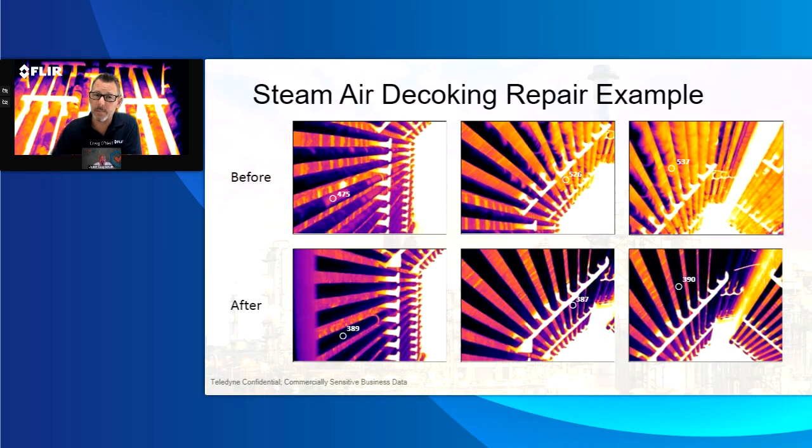What they did is they did a steam air decoking process and went back out with the camera and took the exact same imagery. Now the numbers are 389, 387 to 390, and you can see the clean imagery. All of these images have the exact same level and span, the minimum temperature and the maximum temperature exactly the same, and I tried to put the temperature spots as close as I could on each different image. I think this shows the effectiveness of being able to know where to go clean, when to go clean, and how to use the furnace camera.